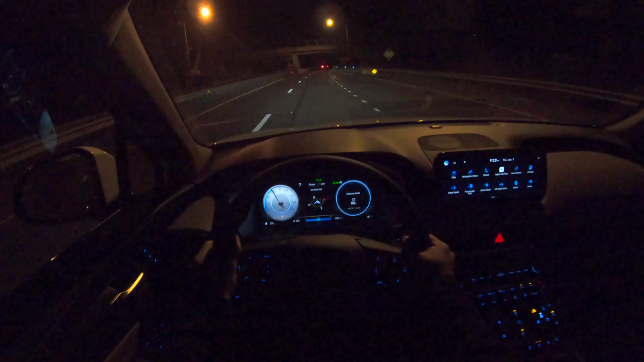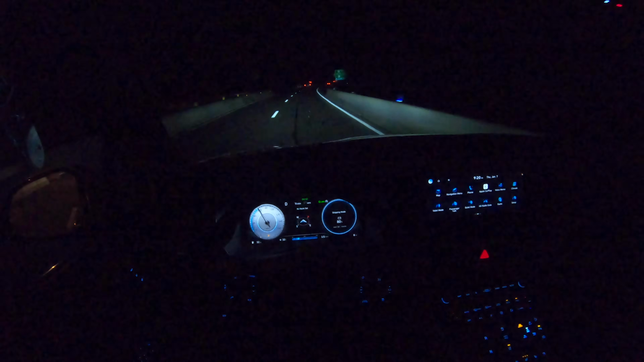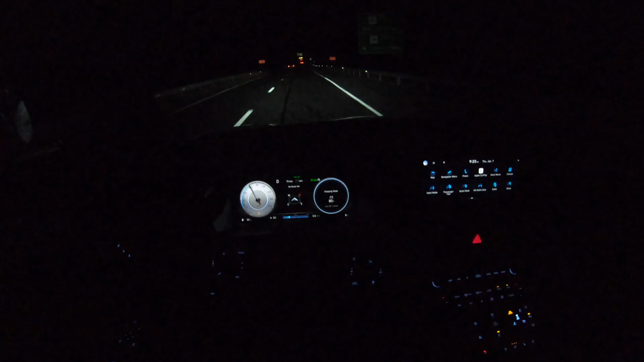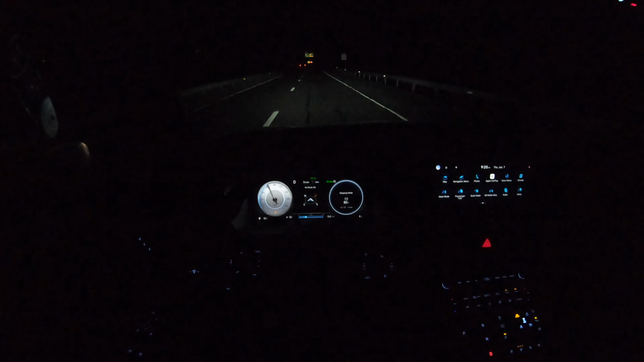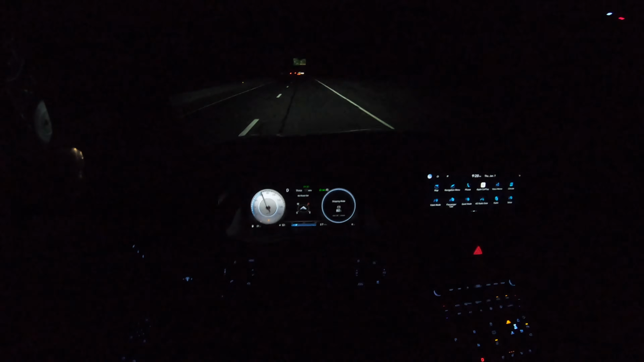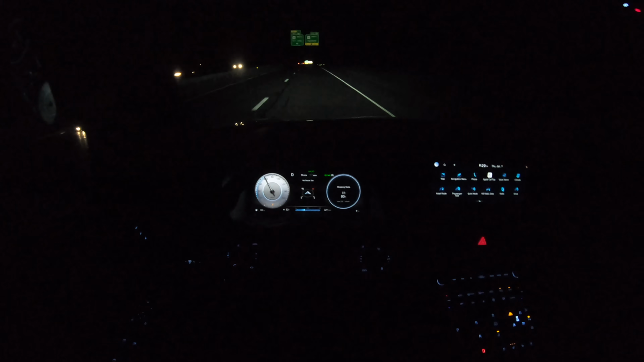This 2.5 turbocharged engine has 277 horsepower and 311 pound-feet of torque, which is insane, honestly. And seriously, this SUV is very quick. And it weighs around 4,000 pounds, and honestly with this engine it does not even feel like it's around 4,000 pounds.